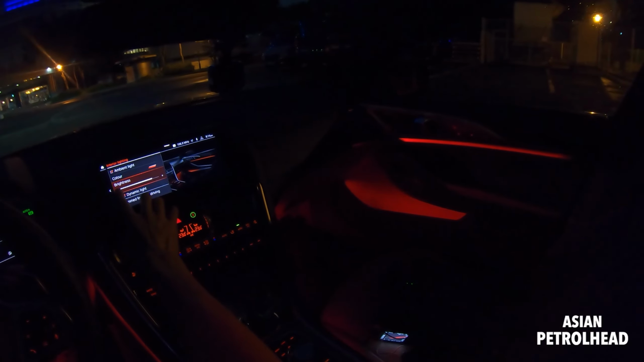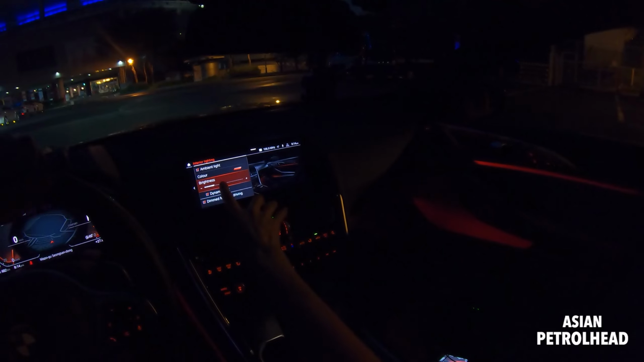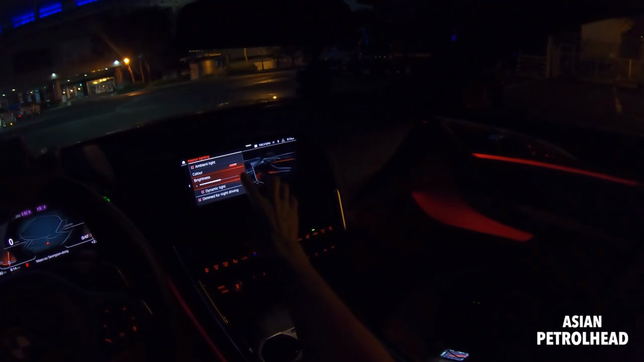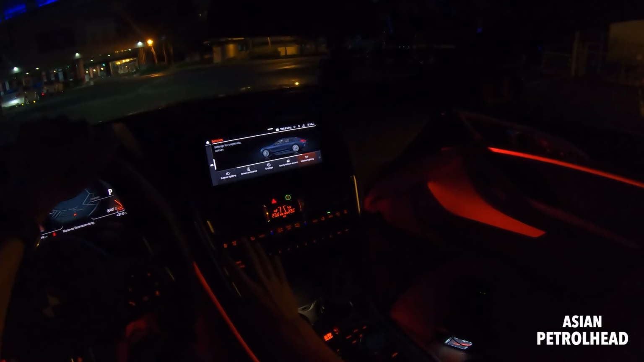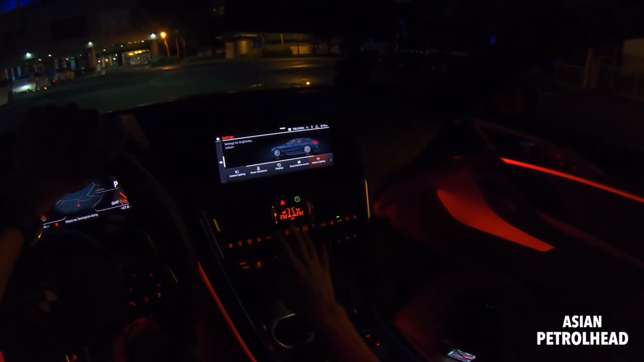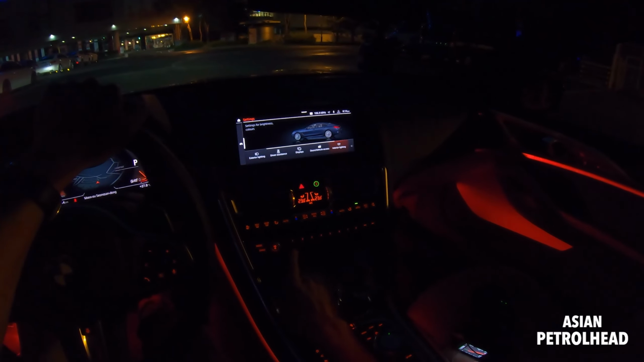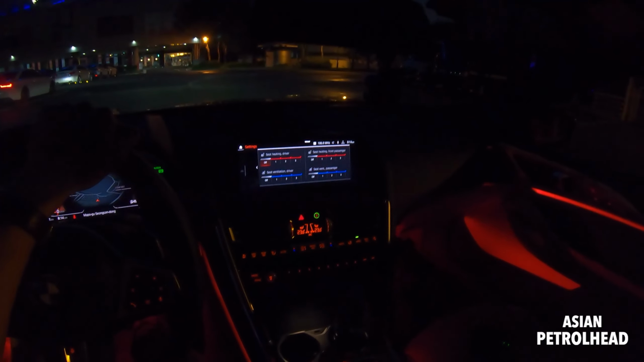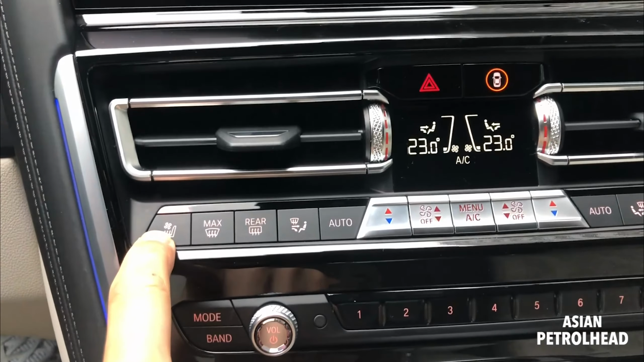You can also change the brightness, but let's just put it on maximum, so it'll be easier for you guys to watch. I like the fact that they're giving you all physical buttons and dials for the media and climate control. But one thing that I'm noticing is that it only has heated seats for the driver and passenger. Okay guys, I lied. There's also ventilation seats.